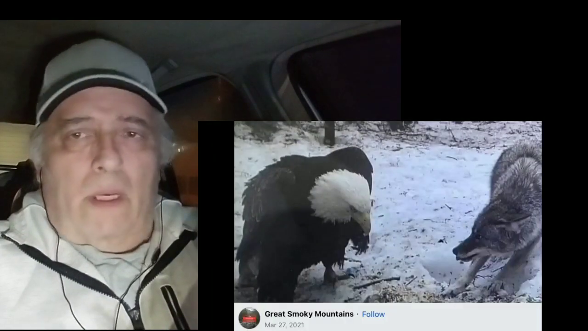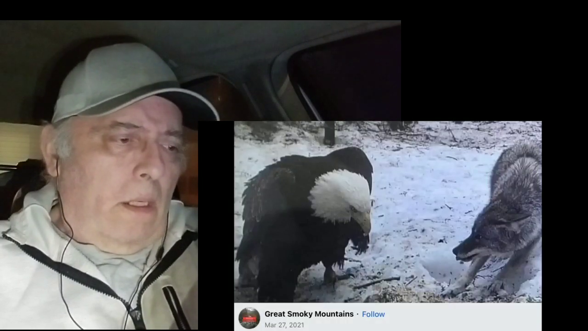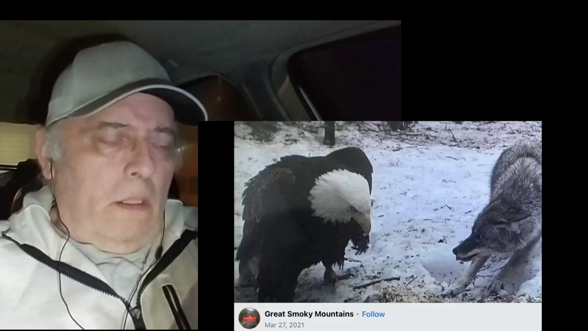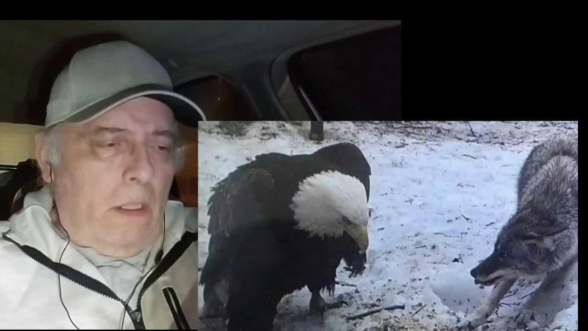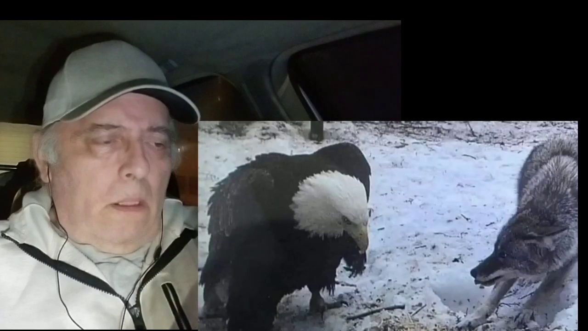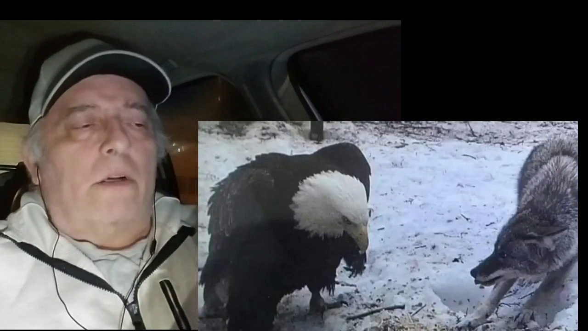Maybe a baby Bigfoot. And lastly, we look at this image posted by the Great Smoky Mountains on March 27th of 2021, depicting a visibly tense standoff between a coyote and an eagle. Who would win in this matchup? My money's on the eagle. My bet's on the coyote. The eagle can fly away, though.